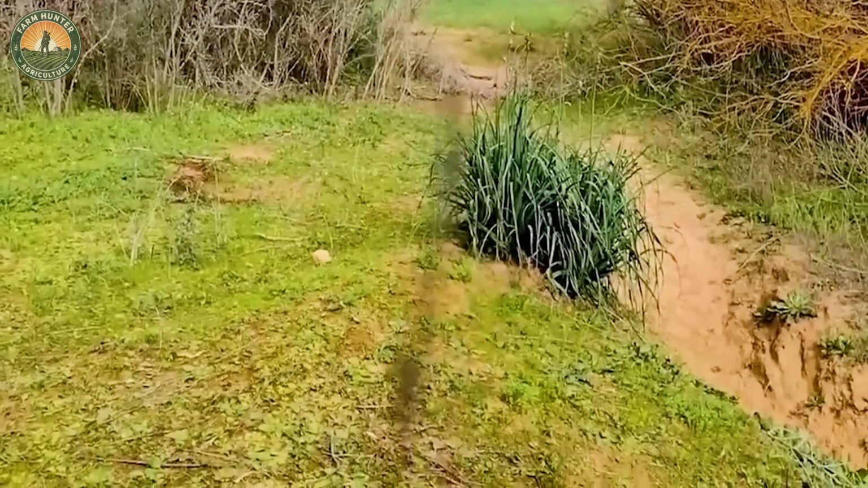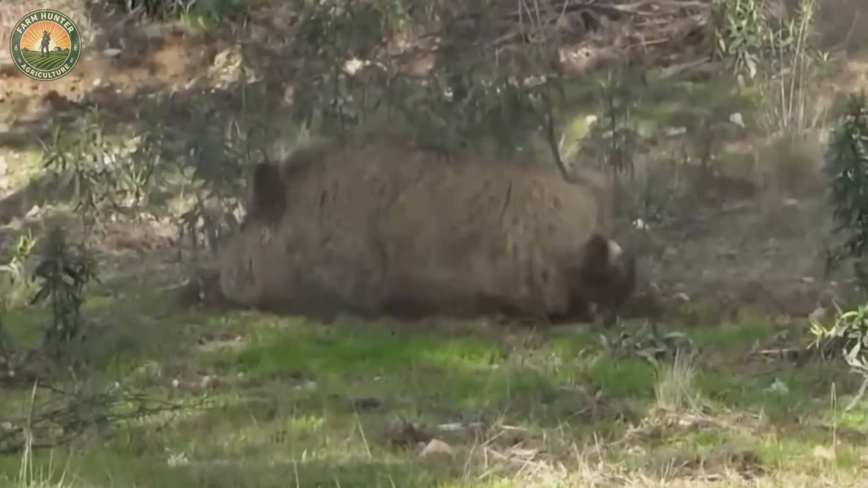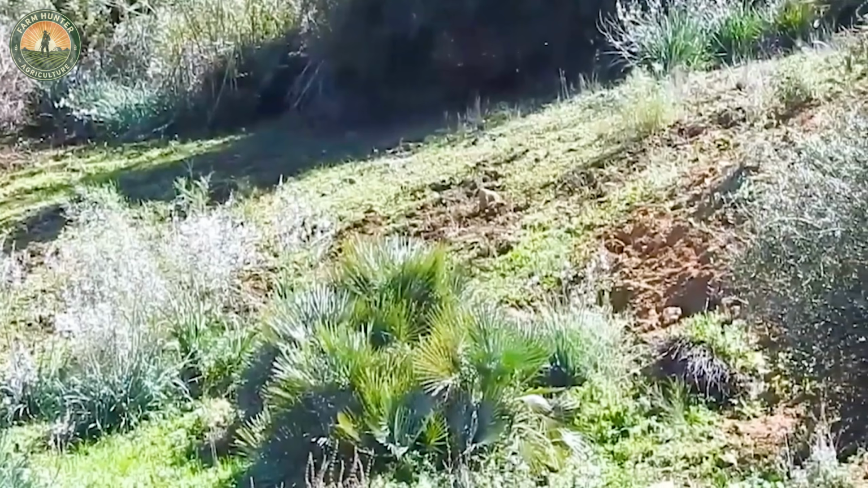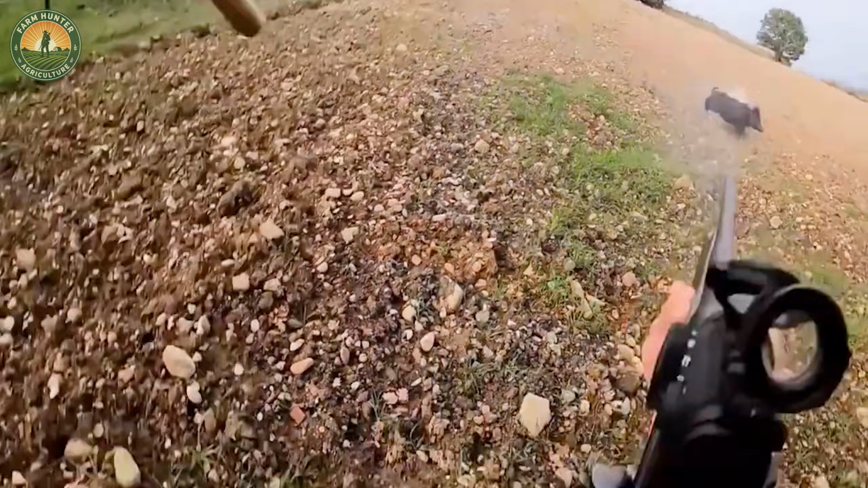The wild boars here are no ordinary prey. Bold, fierce, and utterly fearless. Some even charge head-on. Luckily, we keep our cool under pressure, striking with precision every single time.